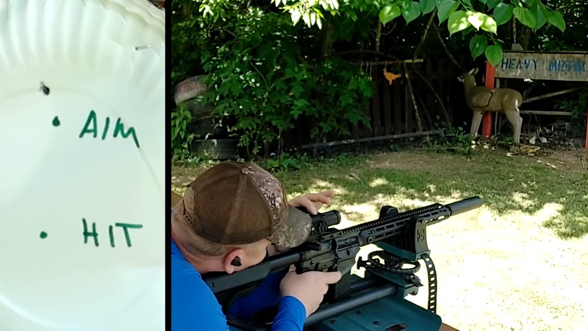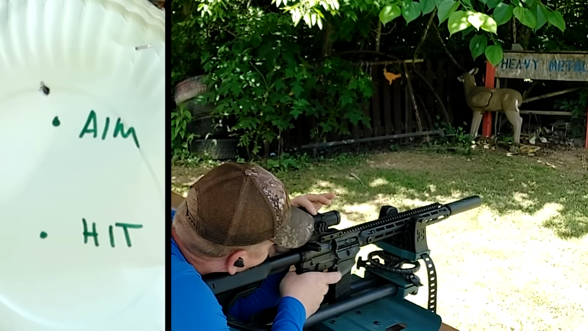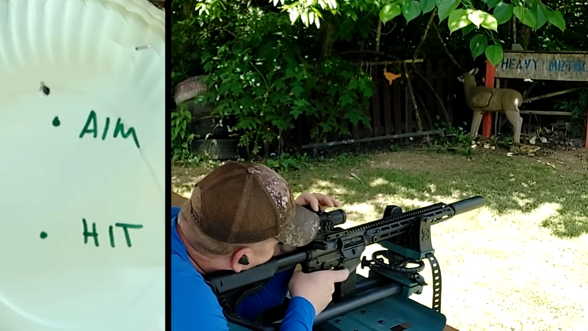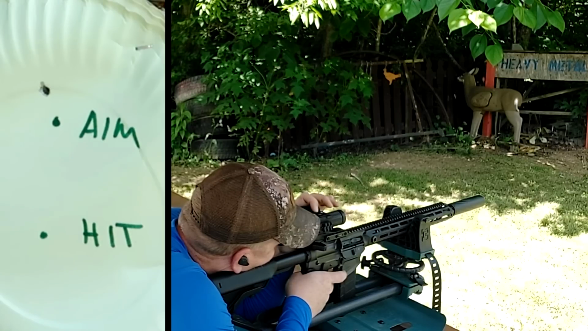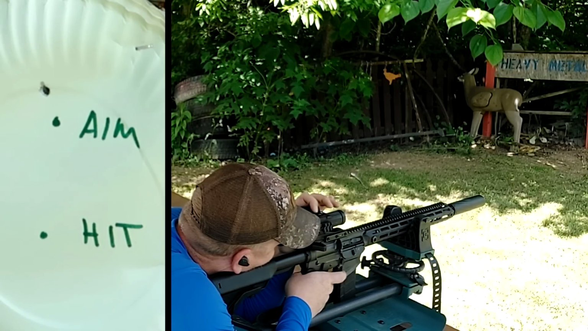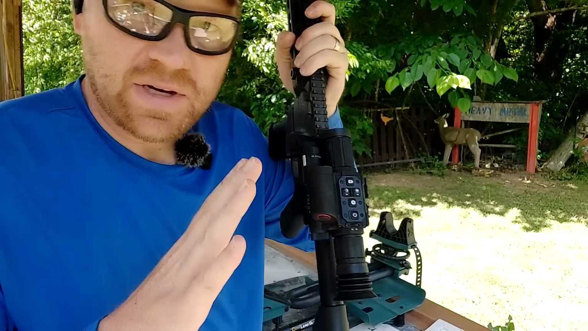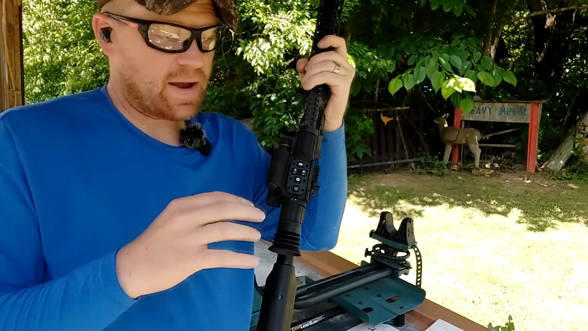X-axis is going right to left. It looks like my right to left is pretty good. Now that I've got the XY on the bottom, I'm going to bring my reticle up and down to where I need it. So I'll hold this rest still and bring it down. Screen where you see the X and the Y and you're moving it up and down.